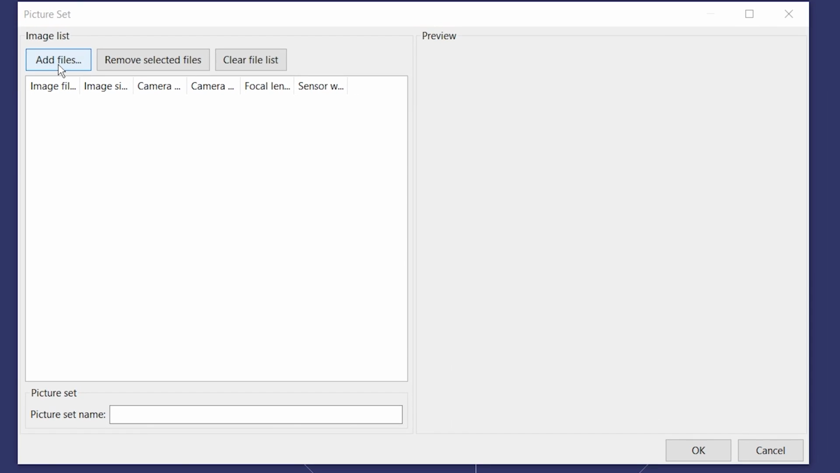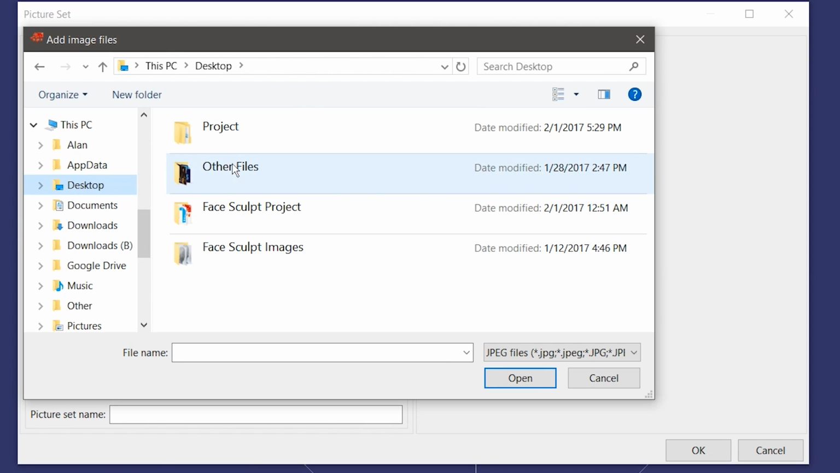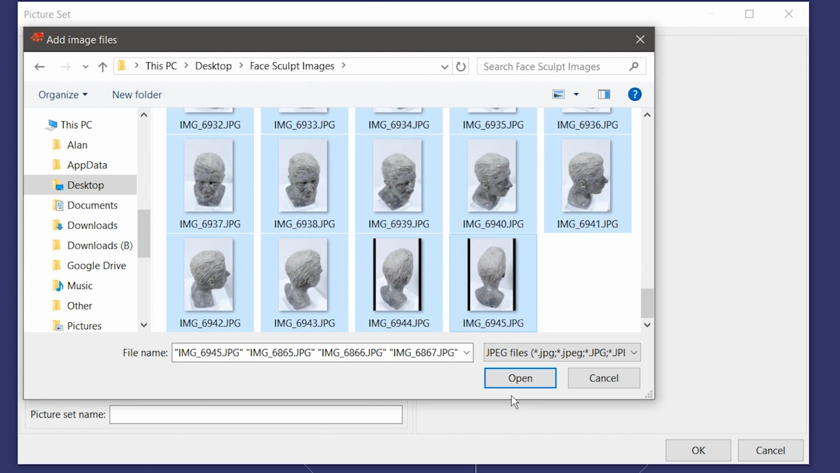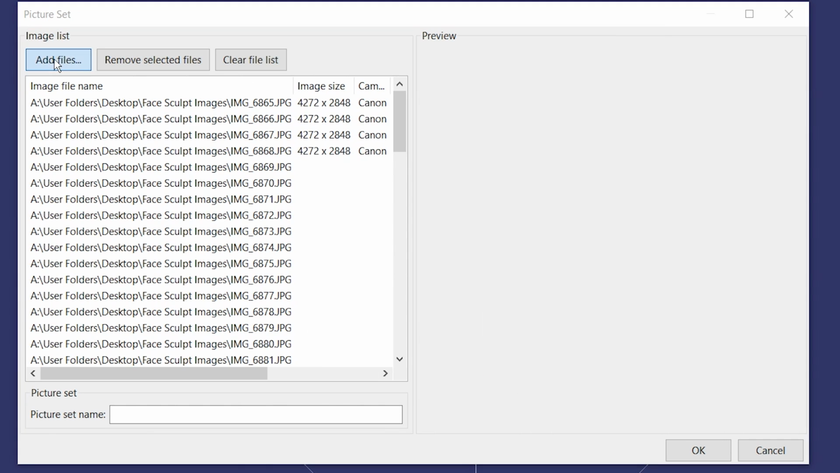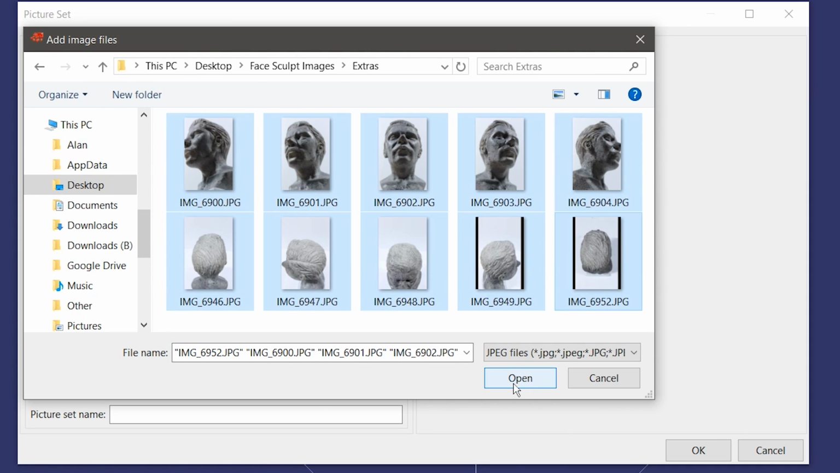So I'm going to go to Add Files, and I'm going to go to my desktop, Face Sculpt Images, and I'm going to select all these and add them. And then if I wanted to, I would add the extras.